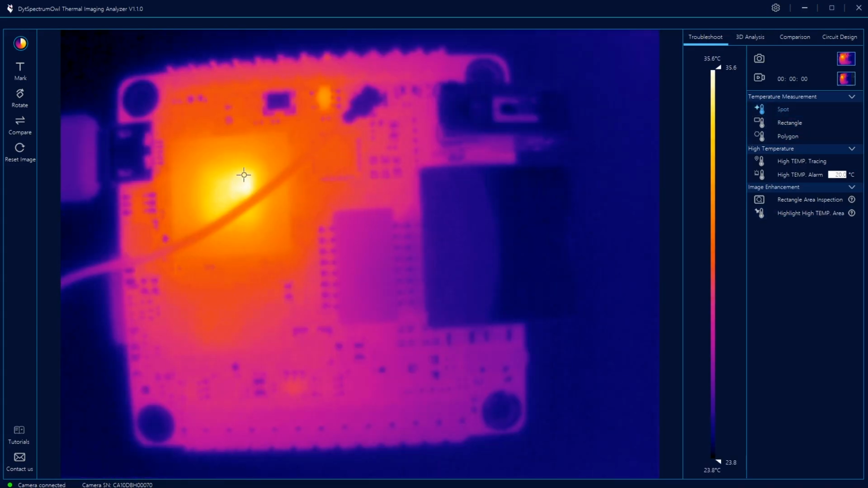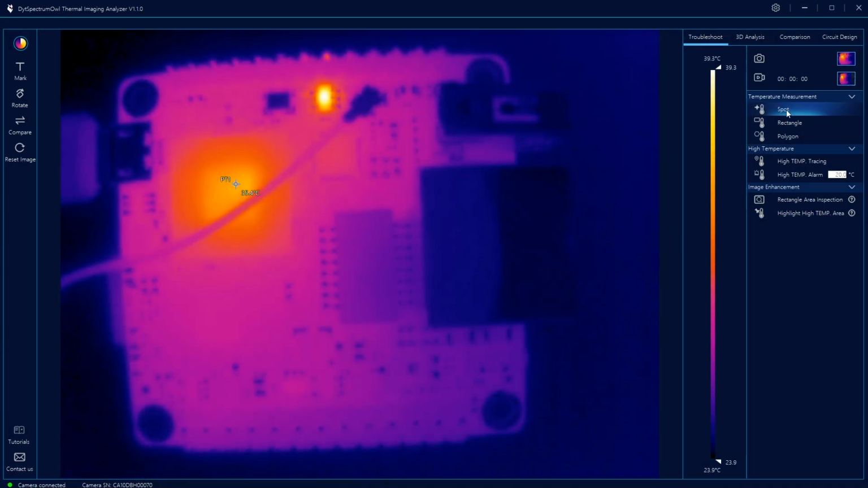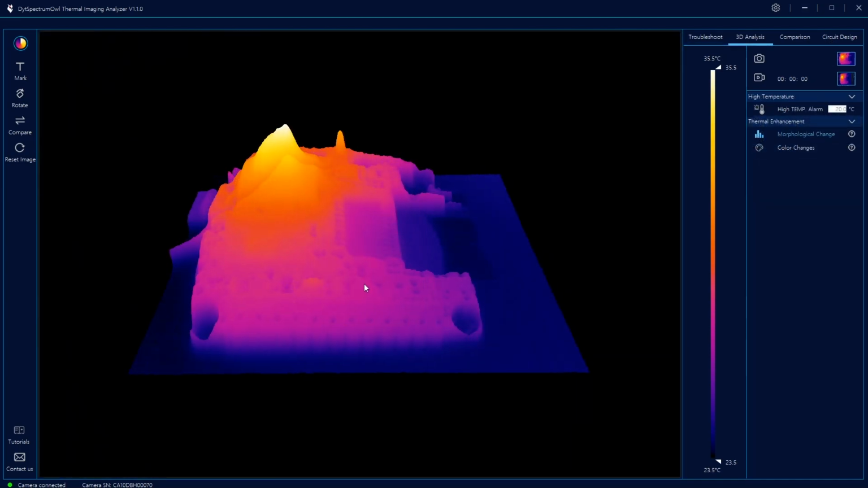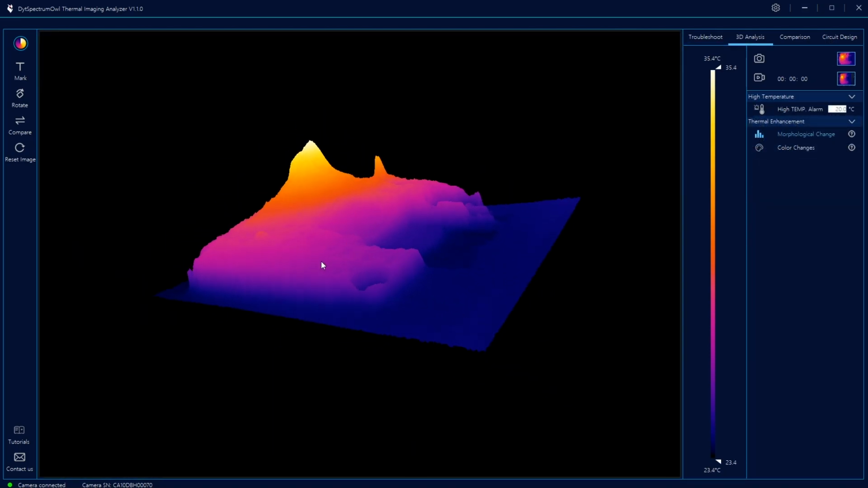You have the standard cursor position temperature measurement, as well as the option of defining up to 5 or 6 additional spot measurements, or you can define a rectangle or a polygon you would like to monitor. And you don't get on-screen measurements, I believe, for these, but you can get them graphed in the circuit design tab. Then there is the 3D analysis tool, which is pretty cool.